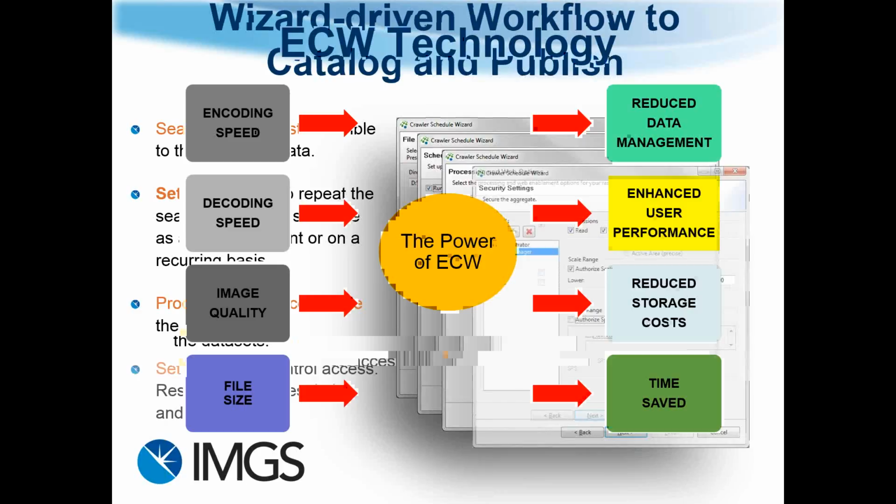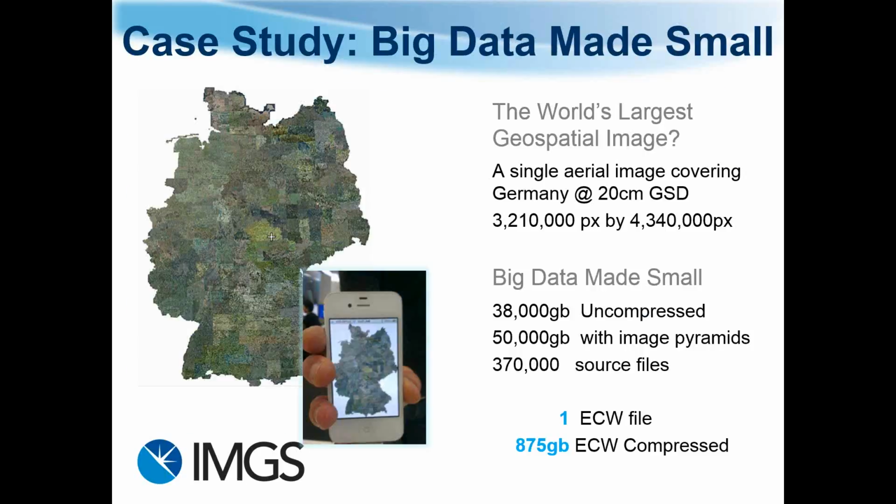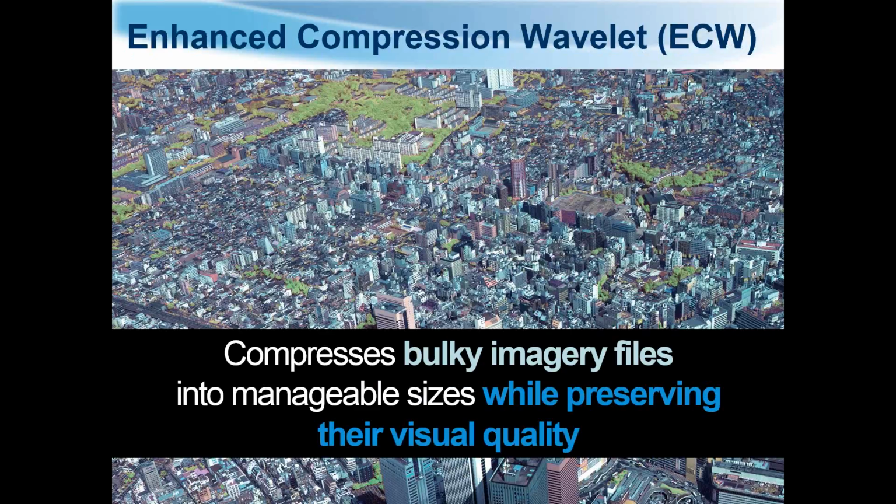One study we have of this is in Germany, where they took 38,000 gigabytes of imagery, mosaicked the files, and created a single ECW file, which came in at under a terabyte. That file was then able to be accessed on a phone. Because it's using ECW pyramid technology, you could view the whole country of Germany, and the image only downloaded the pixels you needed as you zoomed in. So ECW compresses imagery files into manageable sizes while preserving their visual quality. We also have the ECW protocol, which is the world's fastest streaming of ECW and JPEG imagery.